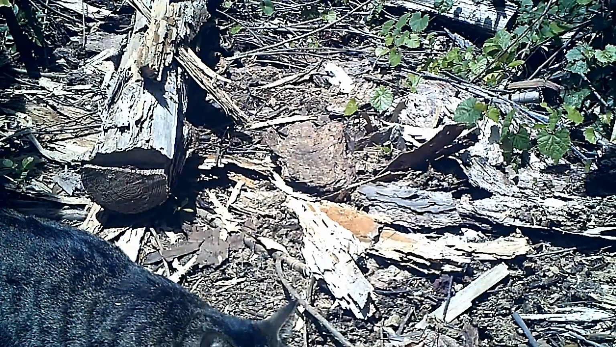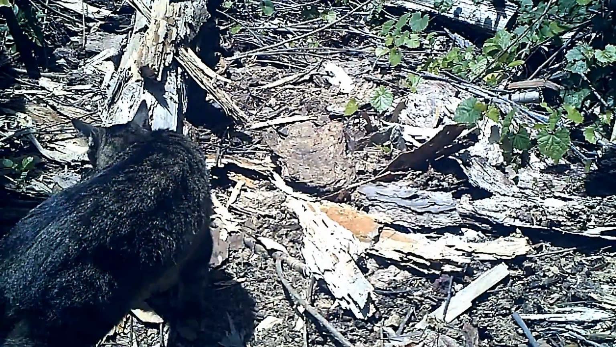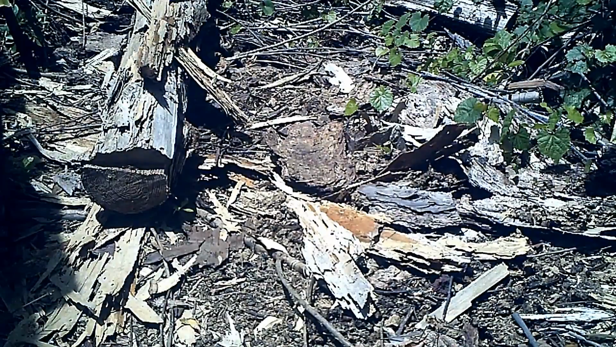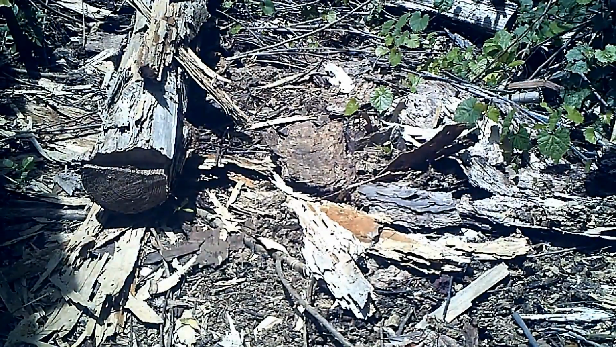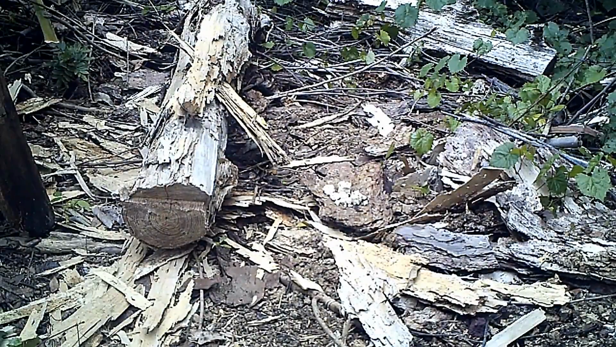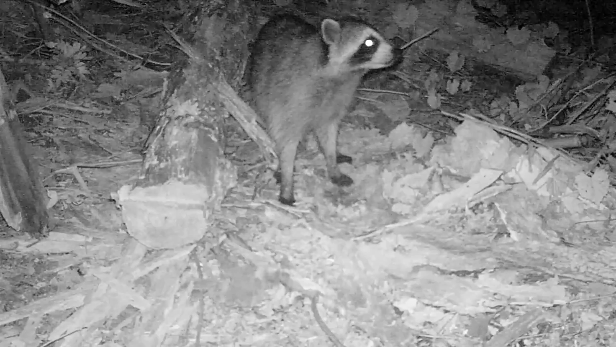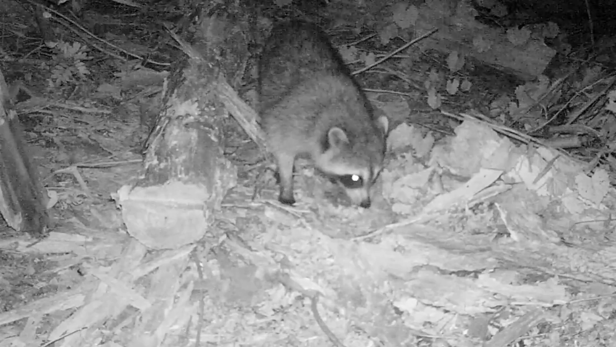So we're going to start out tonight with some new food. This night the raccoon is the first on the scene.